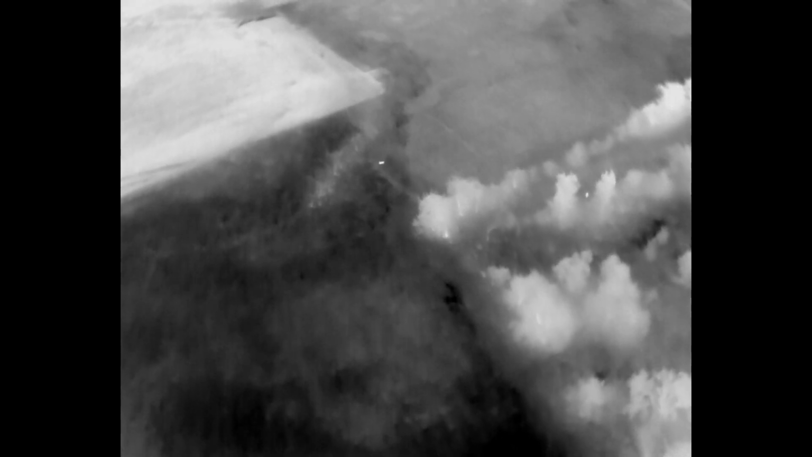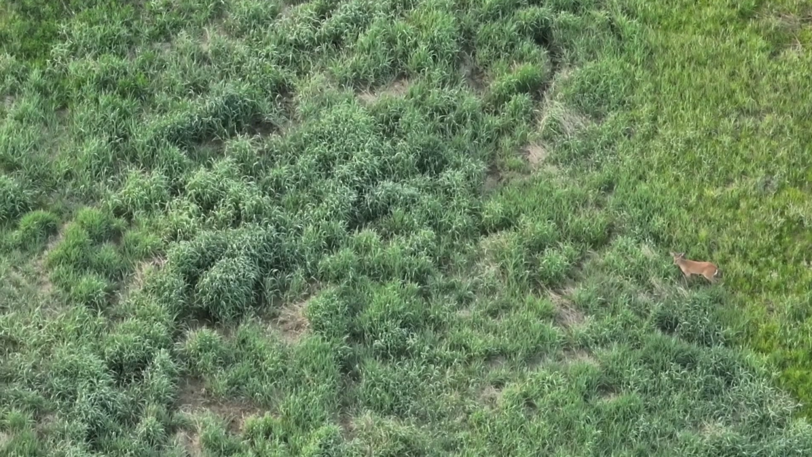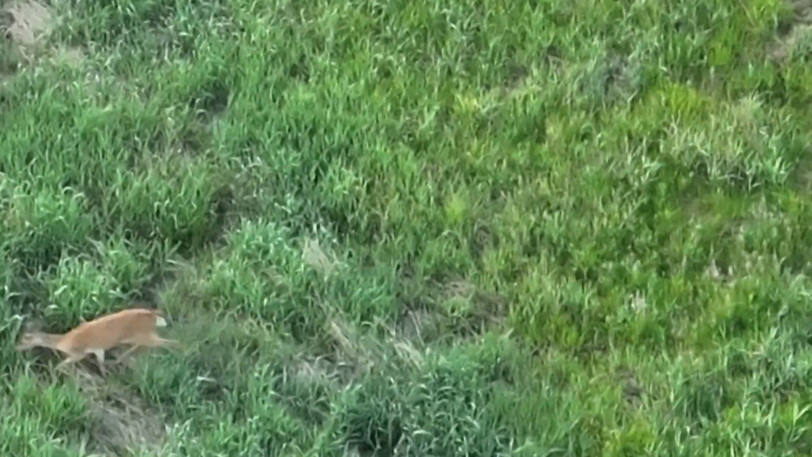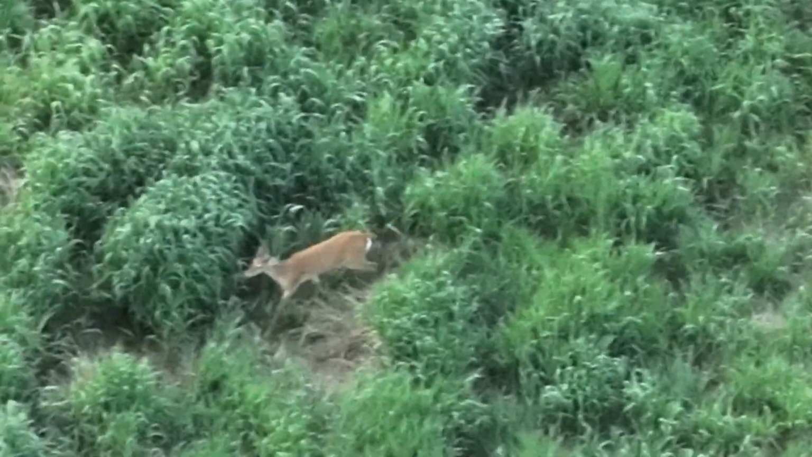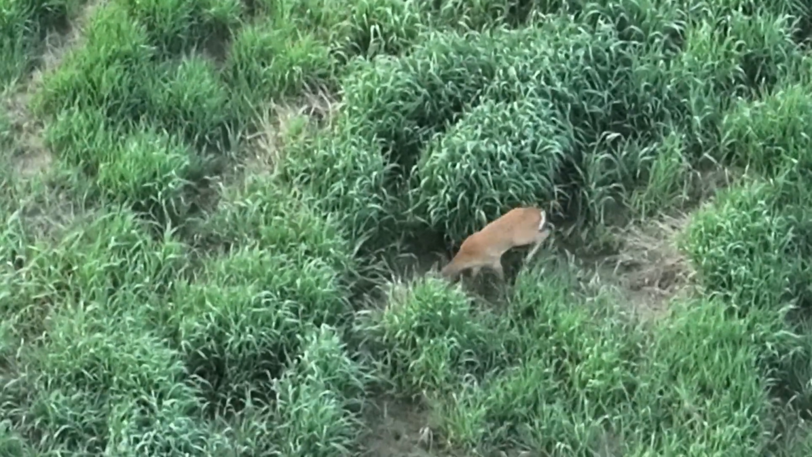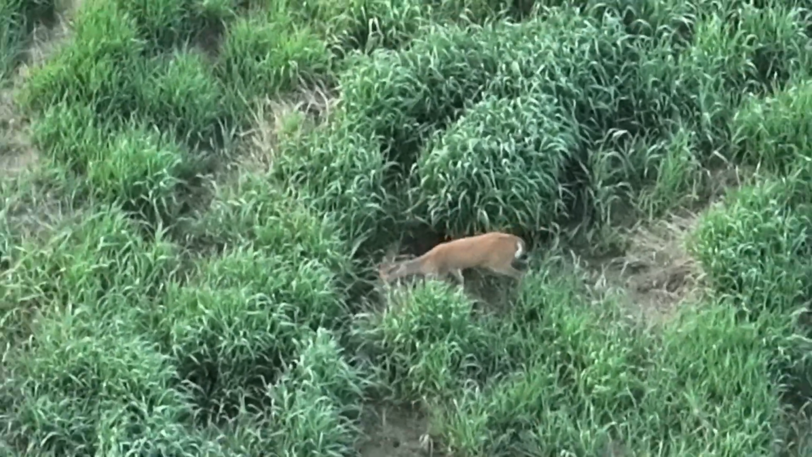Thermal signature coming up on the top center of the screen here, and one kind of off to the right. This would probably be a couple of deer maybe together, but we were processing them nonetheless. Zoom in here. This looks like it might be a yearling buck. There are antlers there as he's moving along through here.